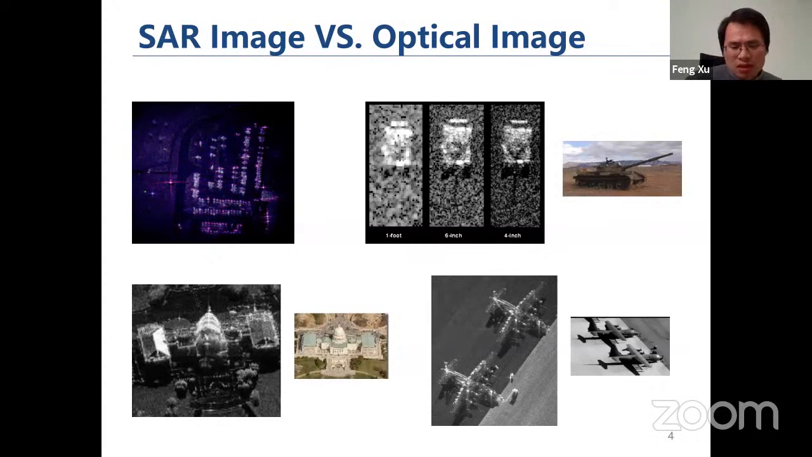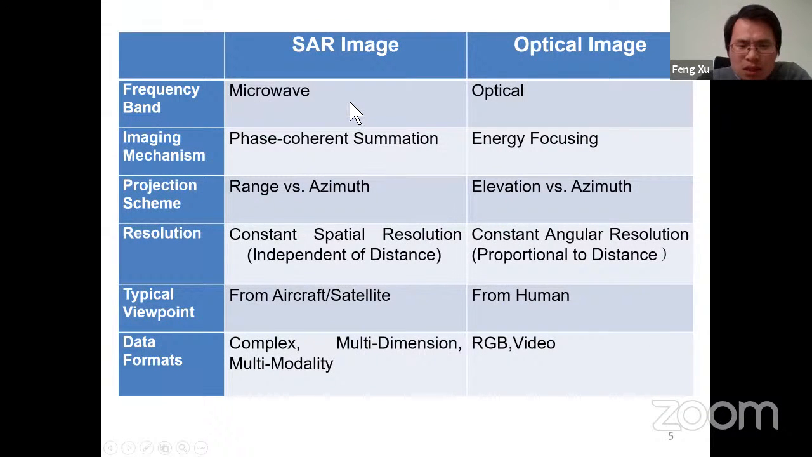And so that's one challenge here, because as humans, we are used to understanding the optical image, but cannot directly interpret the radar image. So here, this table summarizes some of the differences between these two forms of image. As we can see, for example, in frequency band, the scattering features the two sensors captured are totally different.